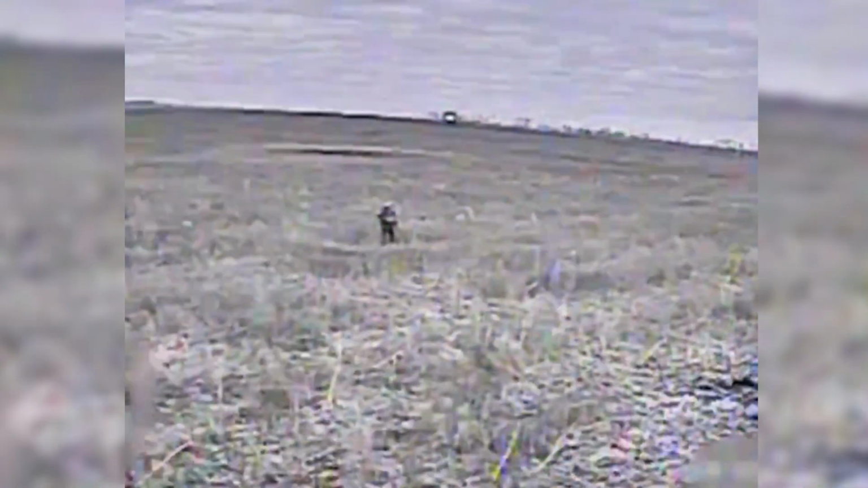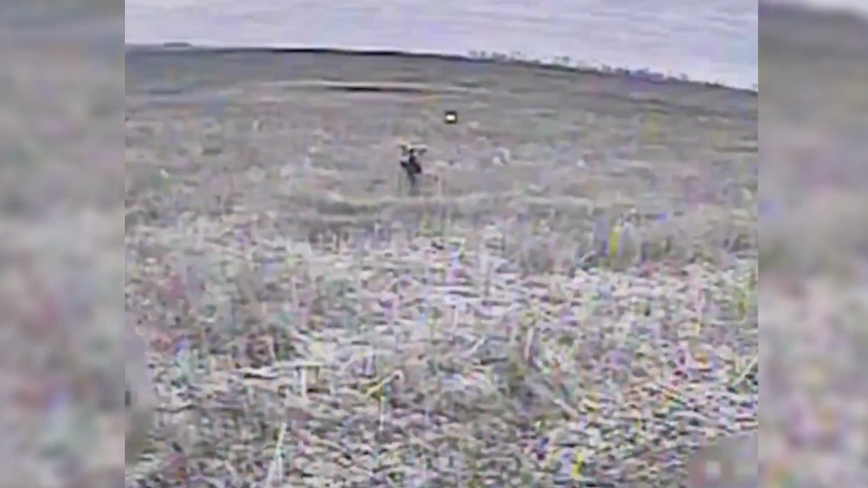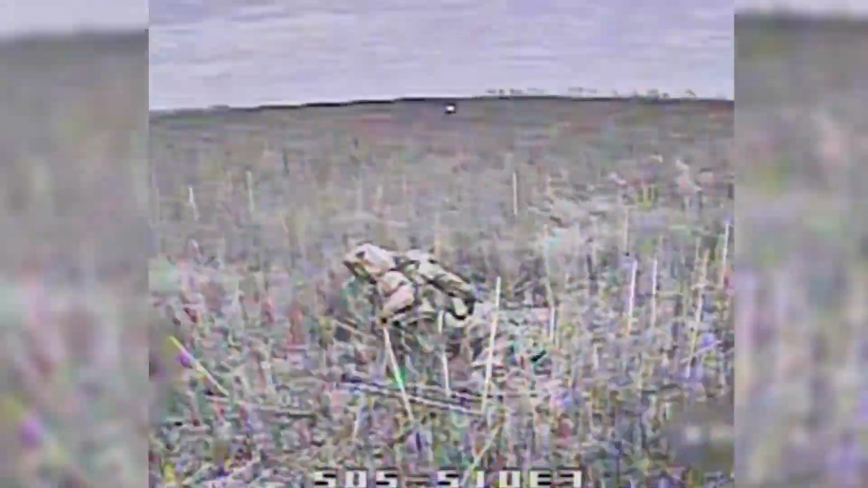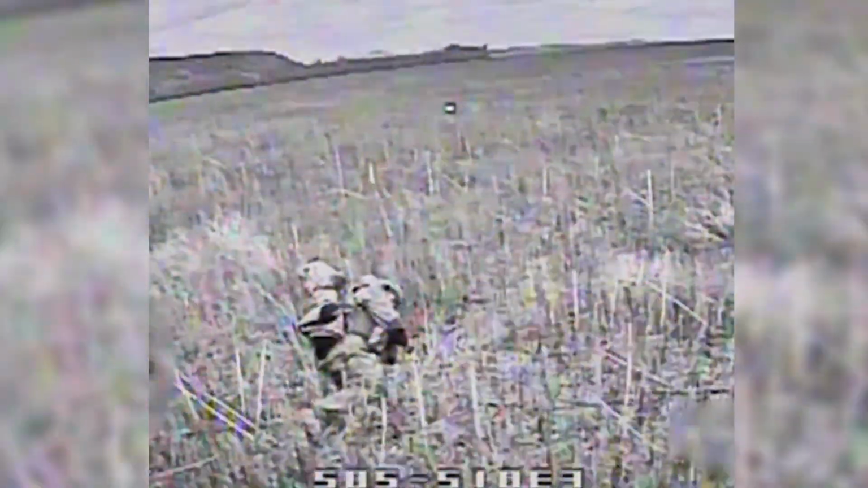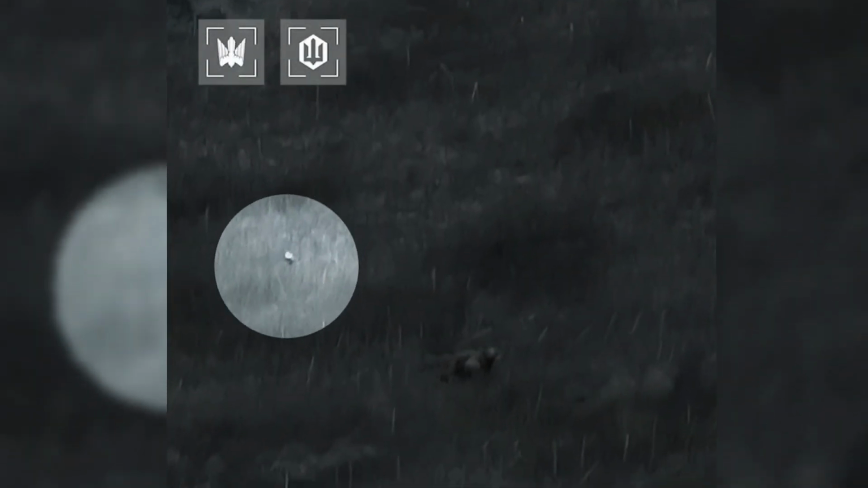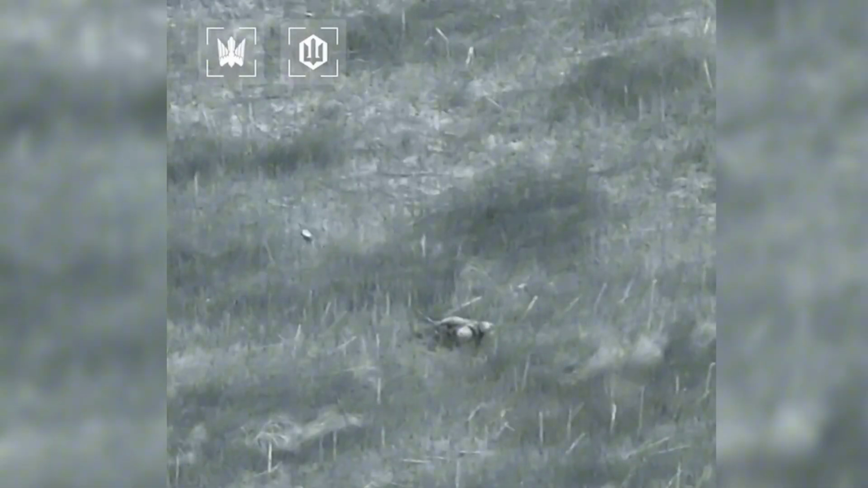Moments later, another Ukrainian drone approaches the area to support the operation. As the faint sound of the aircraft begins to echo across the empty field, the soldier suddenly realizes that something is approaching overhead. Startled, he drops into the grass in an attempt to reduce his visibility. The drone continues closing the distance and briefly holds position, confirming the target rather than striking immediately. When the soldier attempts to raise his weapon and respond to the aircraft, the drone quickly adjusts its approach and commits to the strike, ending the encounter in the exposed field.